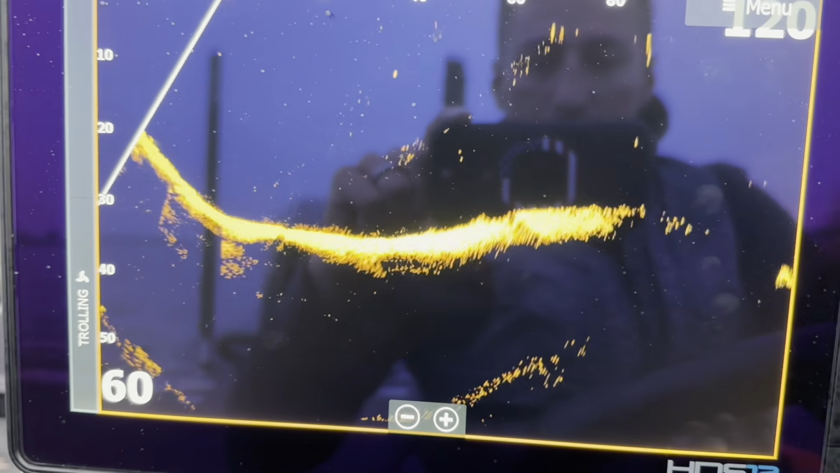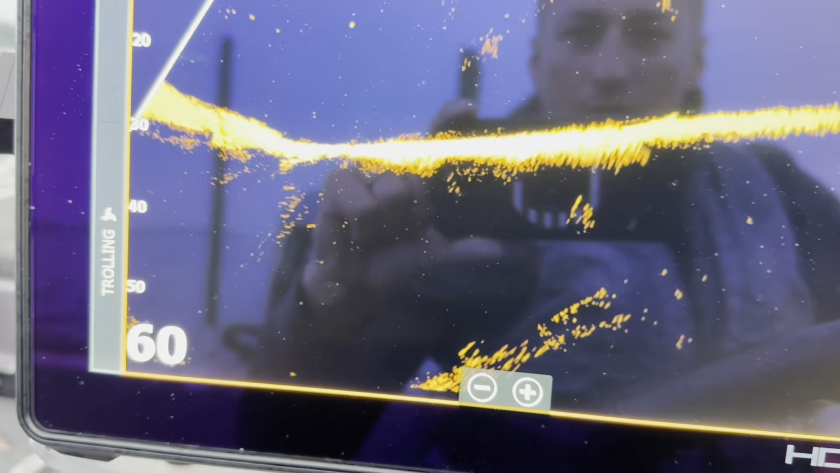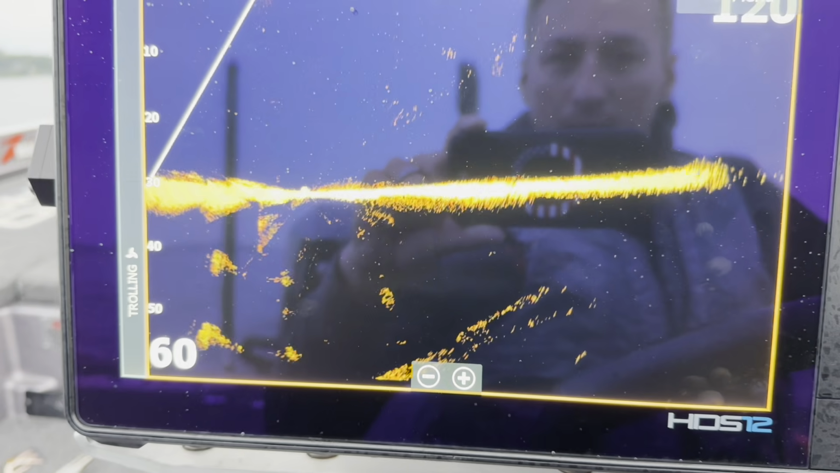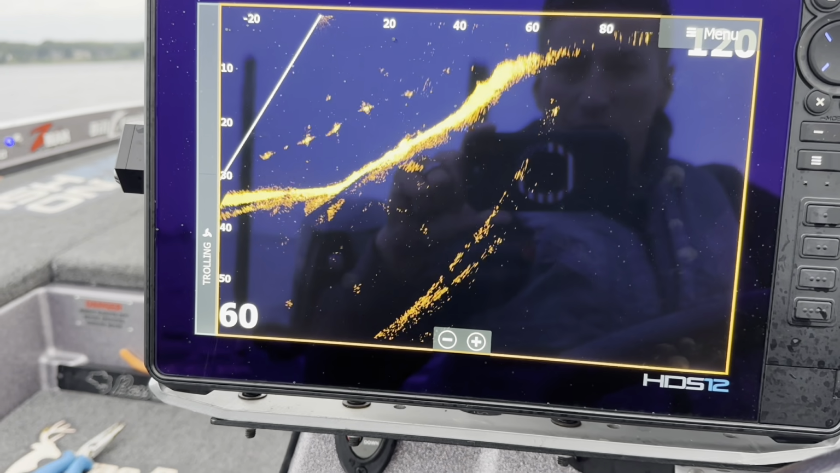Here's a couple good ones there. Oh, I turned it, sorry. There you go, you can see them right in there. That's a couple of good ones there. And I'm just looking for groups is basically what I'm doing. Just kind of meandering around, just keep looking and scanning. It just makes you a lot more efficient out there.